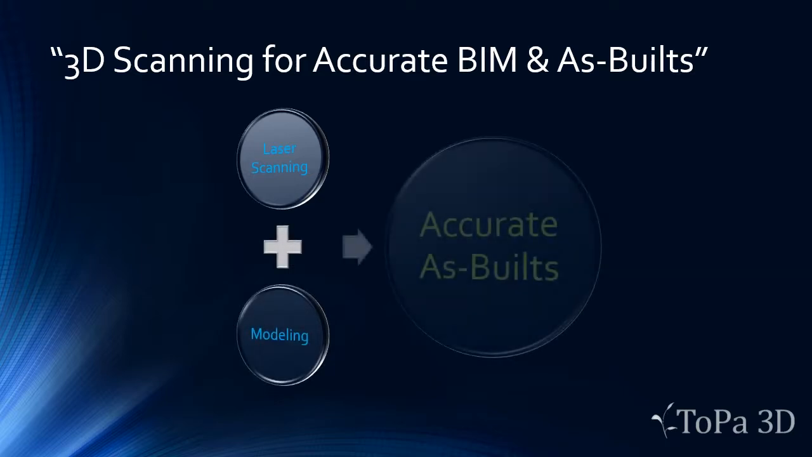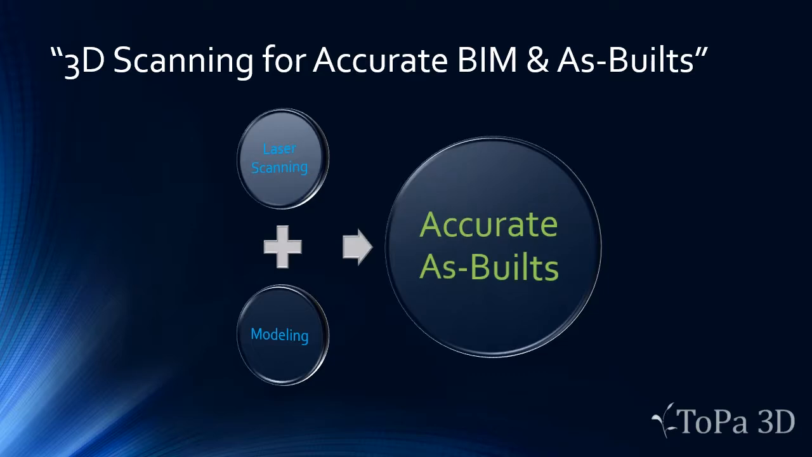And what that brings us to is accurate as-builts. There's nothing more accurate than having 3D scans of an entire structure and then translating that into a 3D model like Revit. The Revit environment allows you to actually print out construction drawings right from the model. So if you make a change in the model, it automatically changes dynamically all the other aspects of the drawings, which is a great feature for anybody who hasn't used that yet.